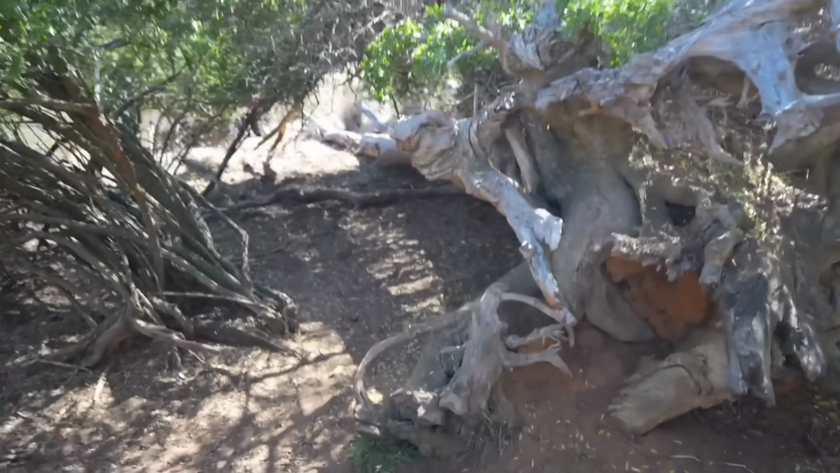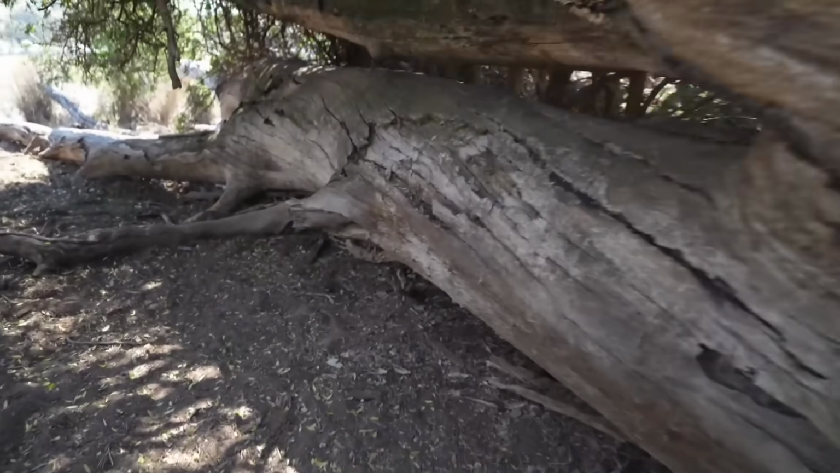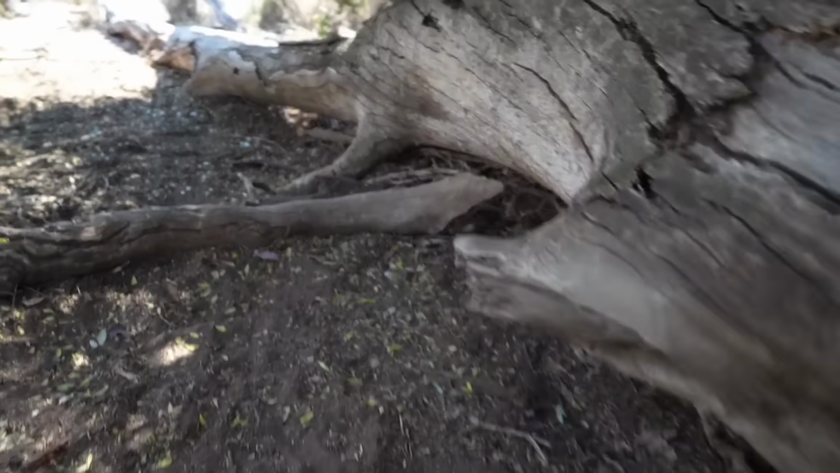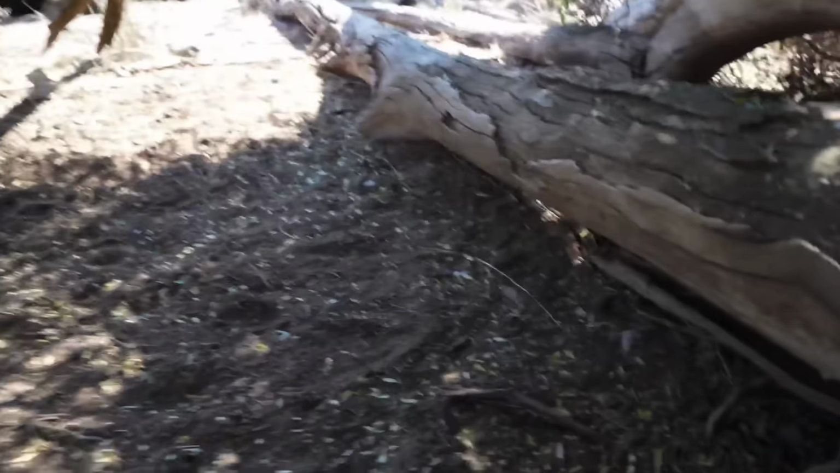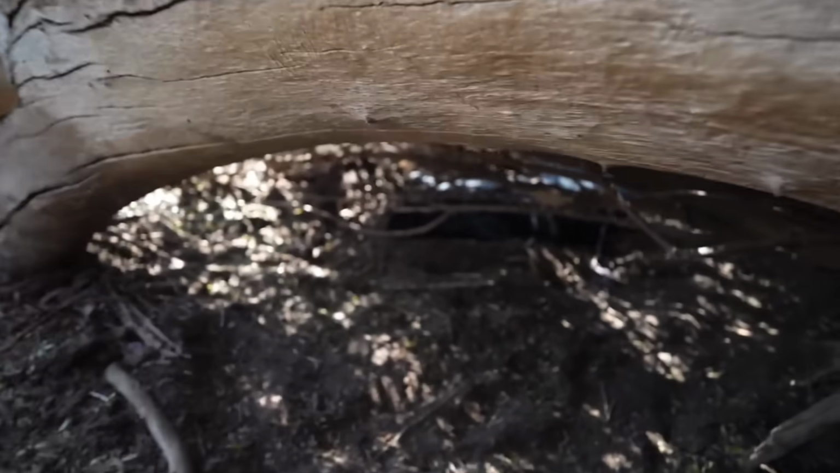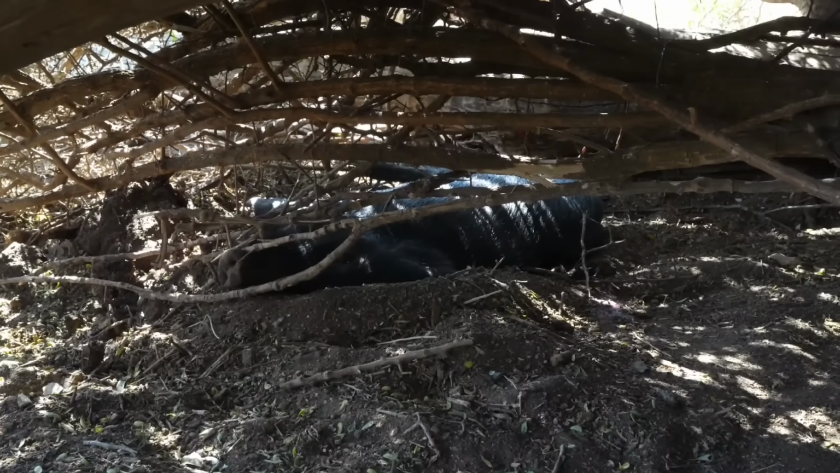Have a look at this little pig boudoir in here. Cover everywhere, lots of shade, nice cool dirt. Feathers over there, there's probably been a bloody feral cat in here. Oh, hit my head. Oh, and there's our pig in there under those logs. He can stay in there, I think.